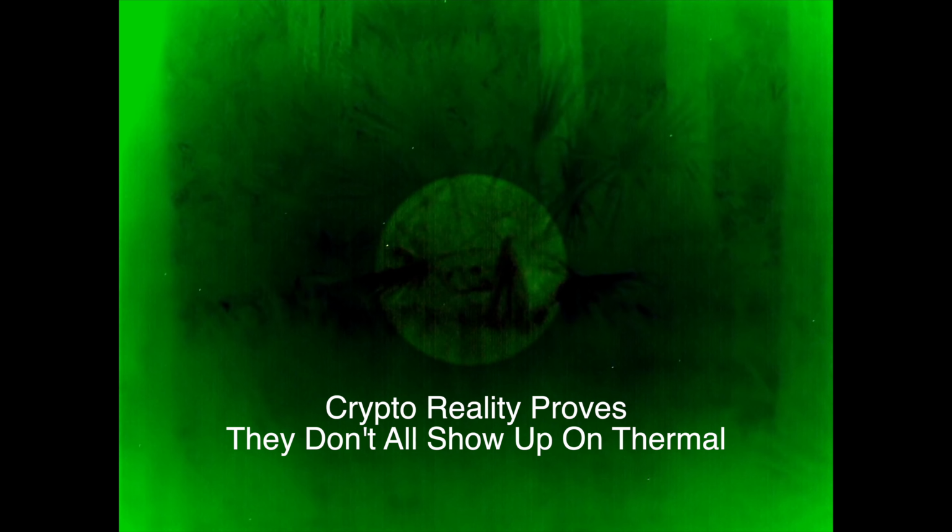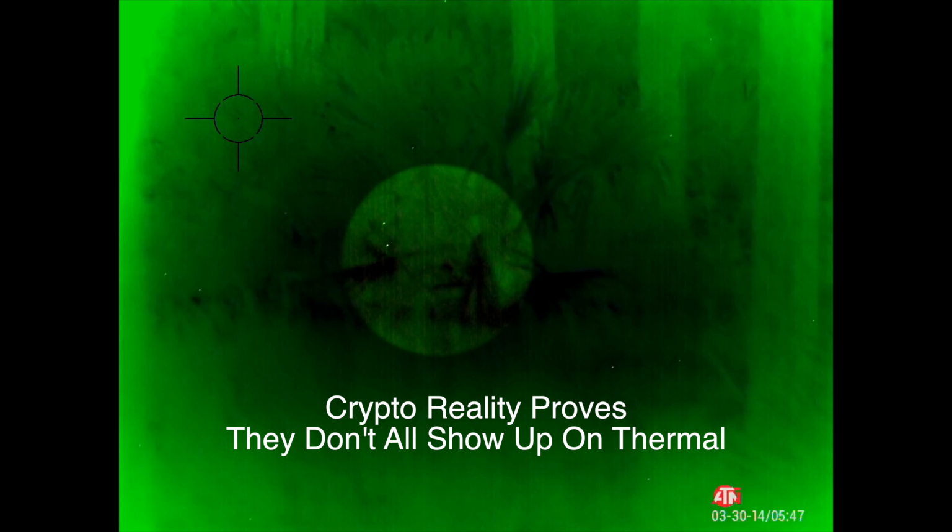Here's an example of a very large Sasquatch and how their heat signatures, while at rest, aren't always glowing bright. That deer was shot with the exact same thermal. I had Sean approach just to see if he was real.